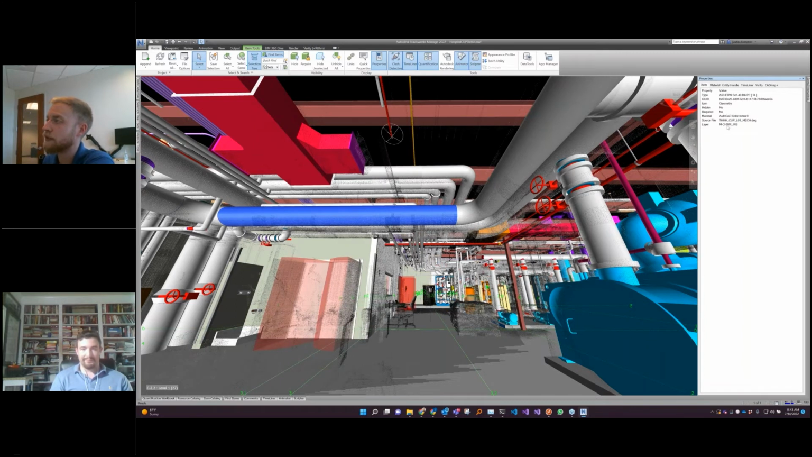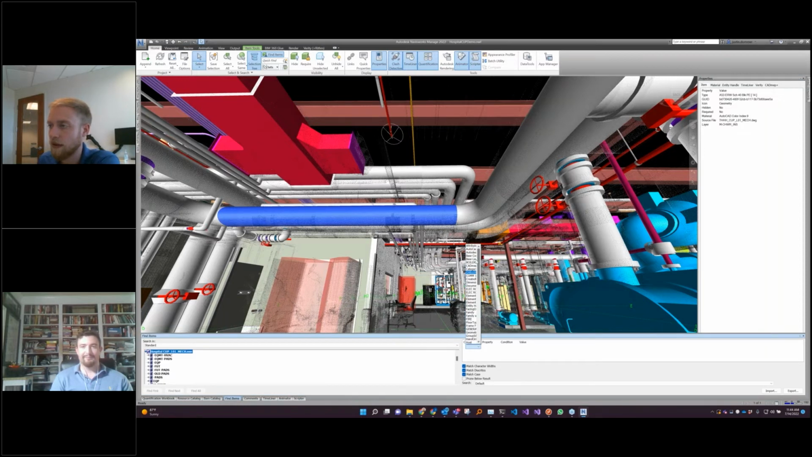But we can go through and search for things like this mechanical insulation. If we look at this copy value, I can go to find items and look at categories. I don't want to take a ton of time to search all of this, but we can look at this information.